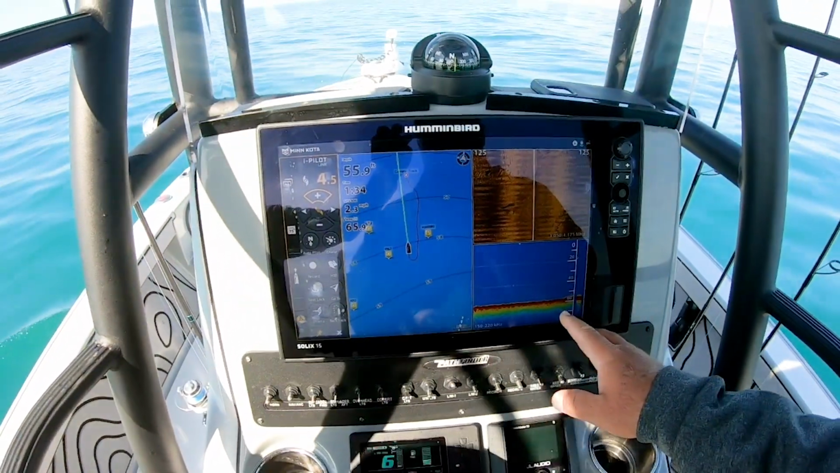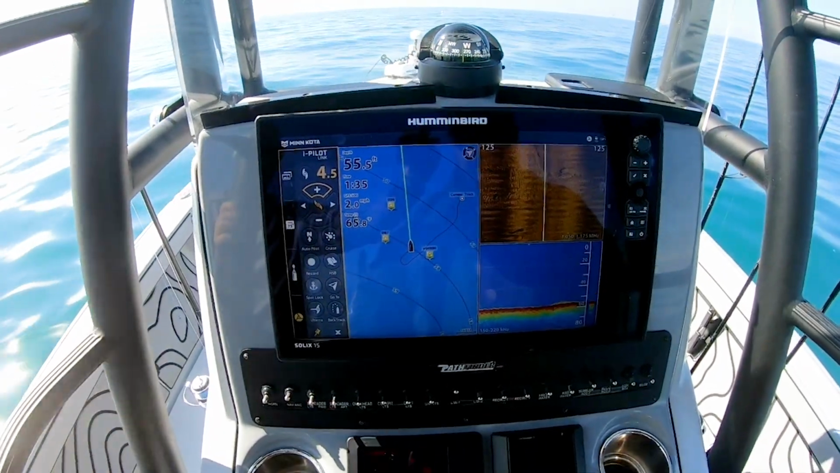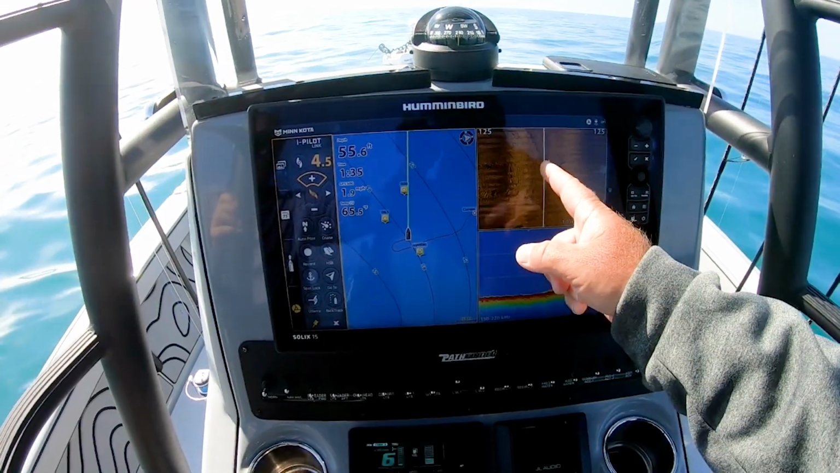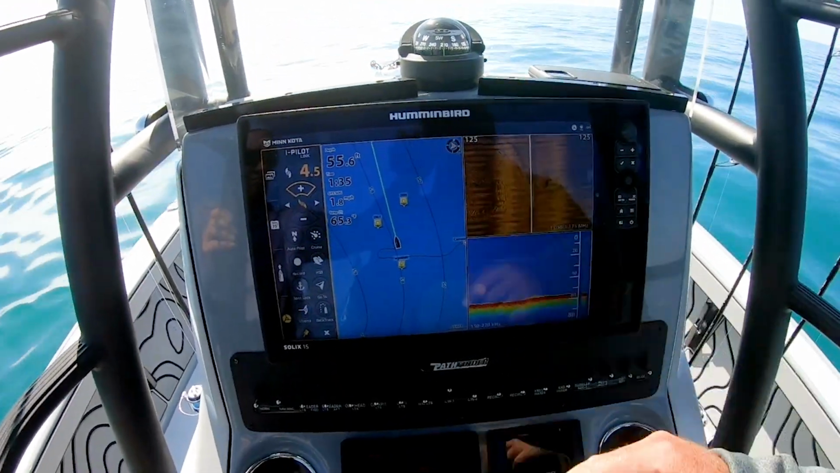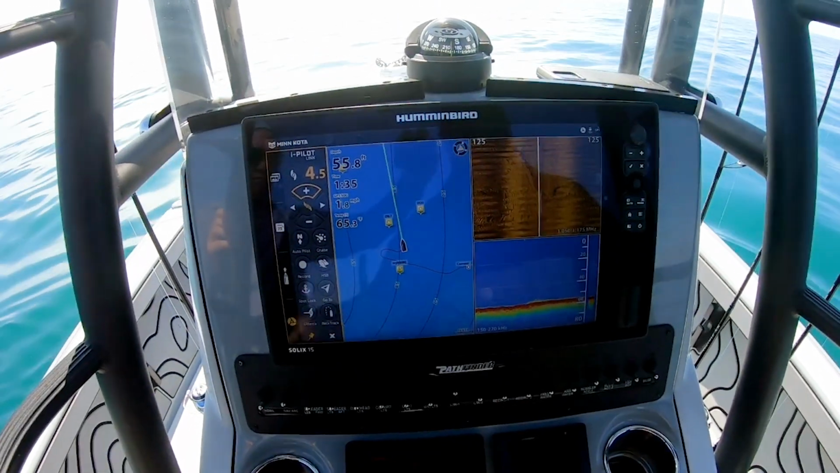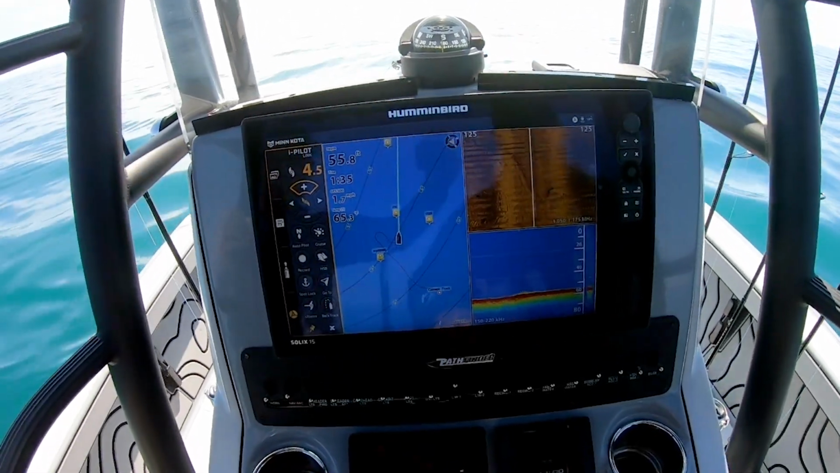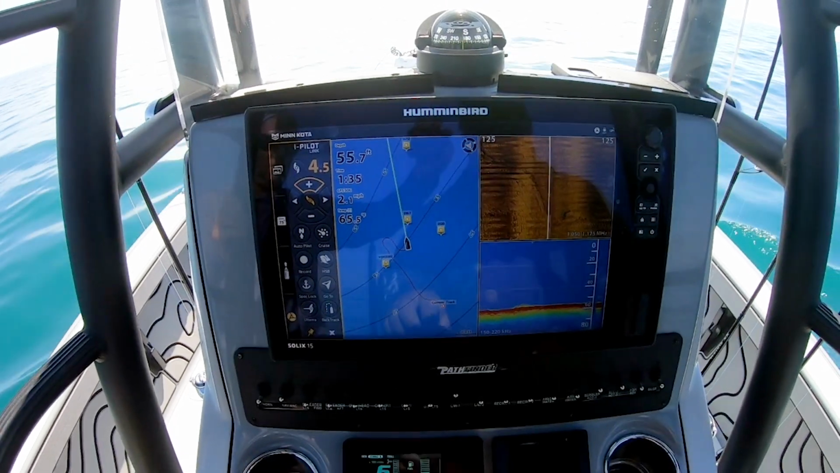And I see we're coming back to 55 feet. We were just in 57. So I'm gonna circle back to that 57, and then spot lock us down. There you can see a pretty evident crack right there. Now you have to kind of know what it is you're looking for, but with lots of practice, you can really get this machine dialed in, and it makes all the difference in the world when you're trying to catch some of these reef fish.